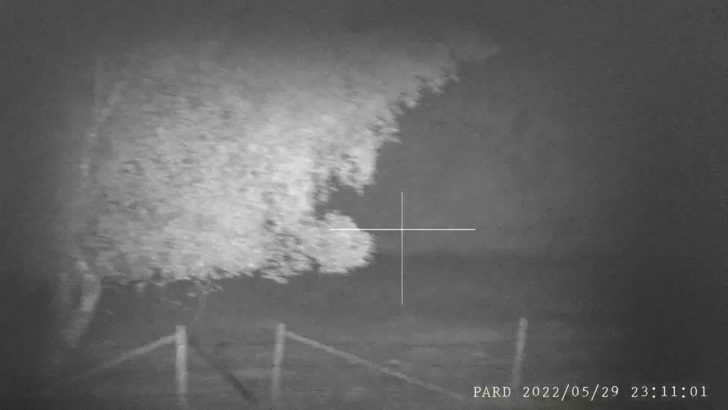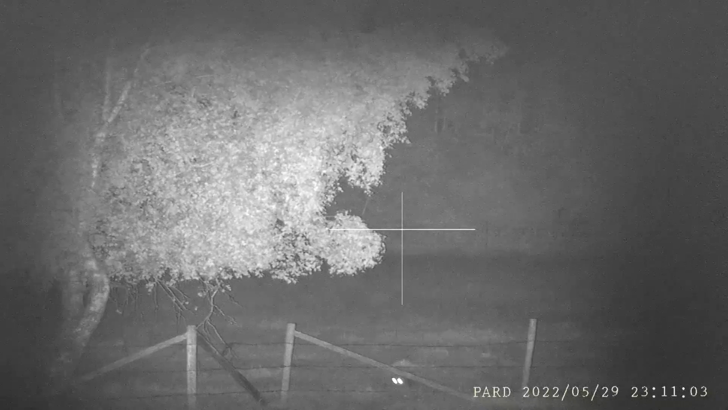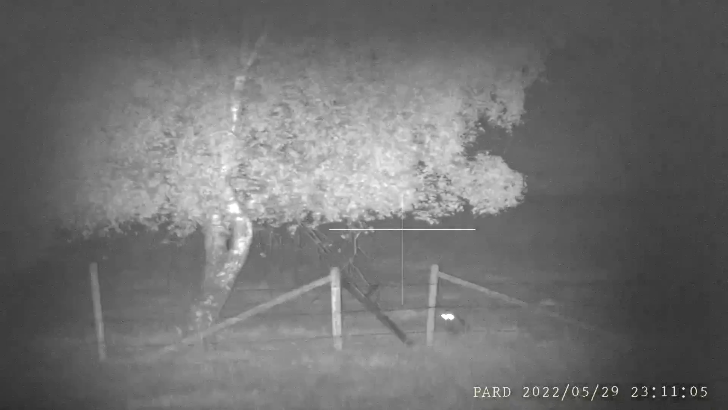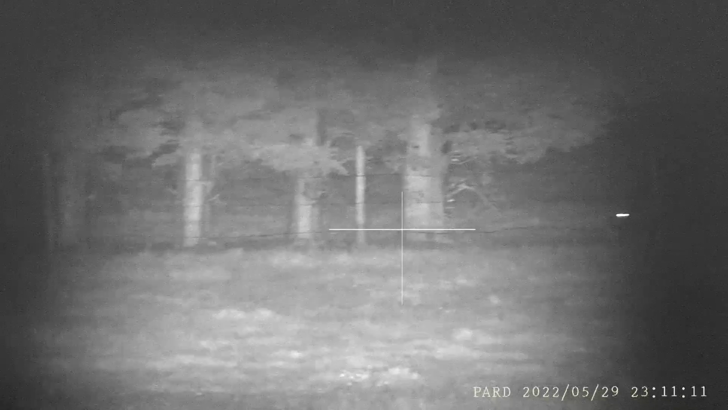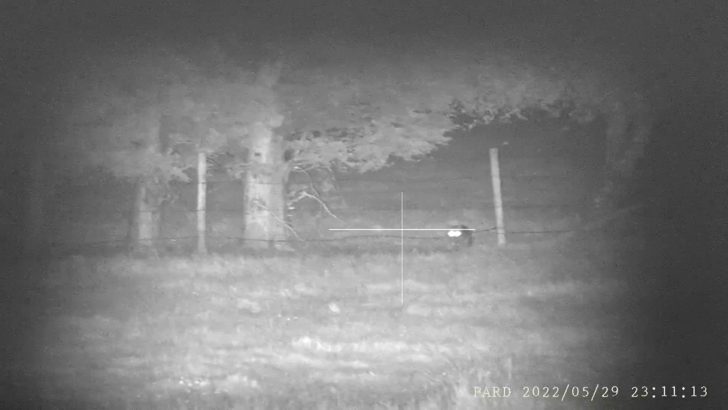As it comes in, I'm able to use the fingertip control to make sure I keep sharp focus. This is quick and intuitive to use, easy to reach with either hand. I've dropped it down to 6.5 magnification because I prefer to keep the larger field of view.